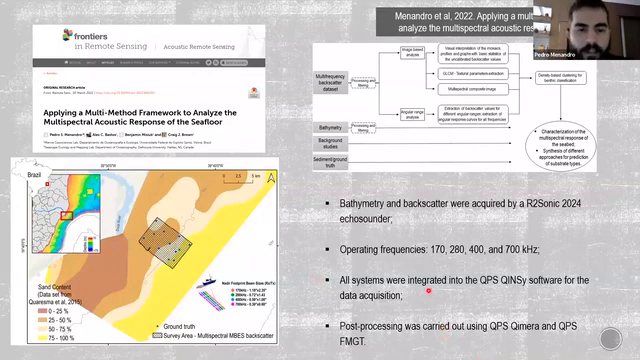The data set comprises bathymetry and backscatter, multifrequency, acquired by an Artosonic echo sounder in 2024. The frequencies were 107, 208, and 400 kilohertz. We also acquired 700 kilohertz, but this frequency was not included in the final classification. All systems were integrated in QPS Qinsy software, and the post-processing was carried out using QPS Qimera and FMGT.